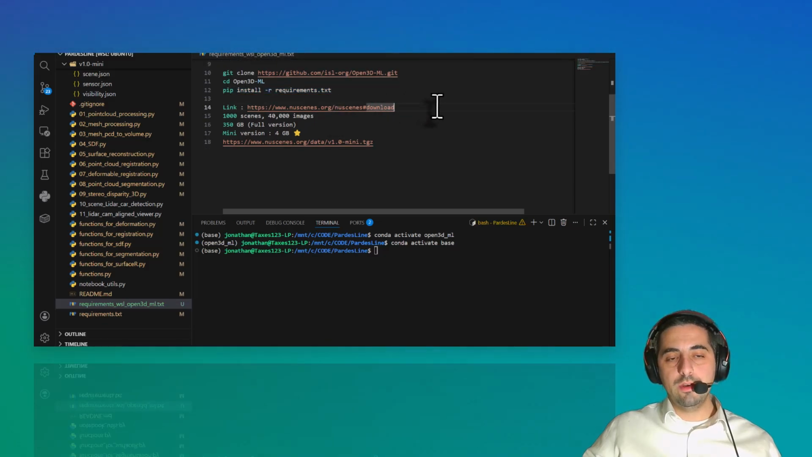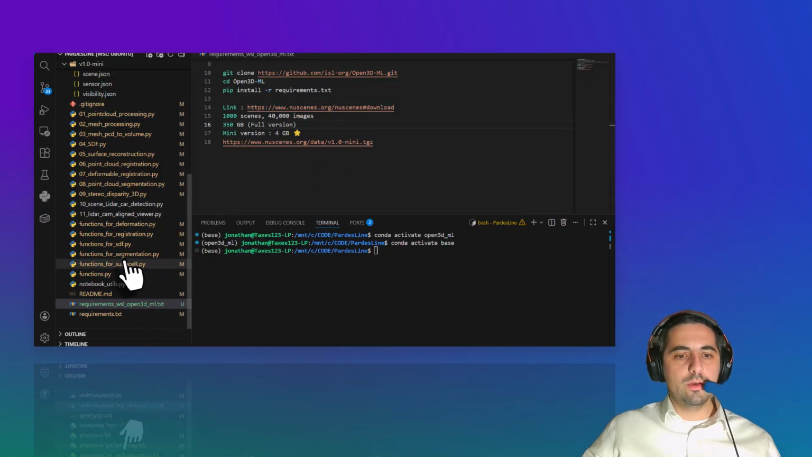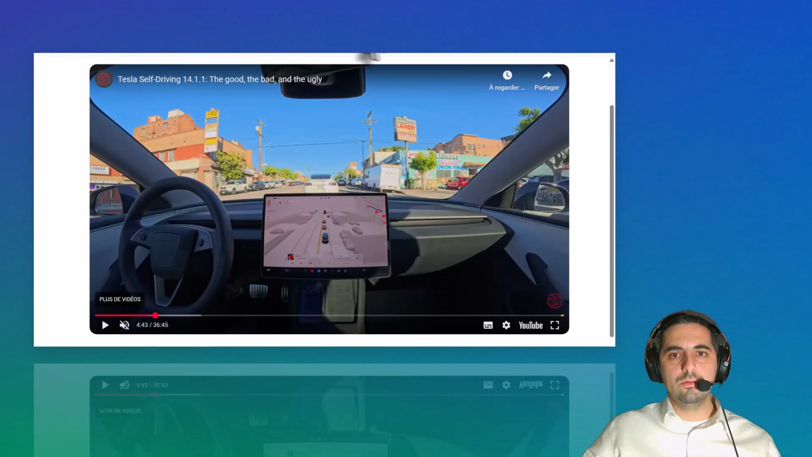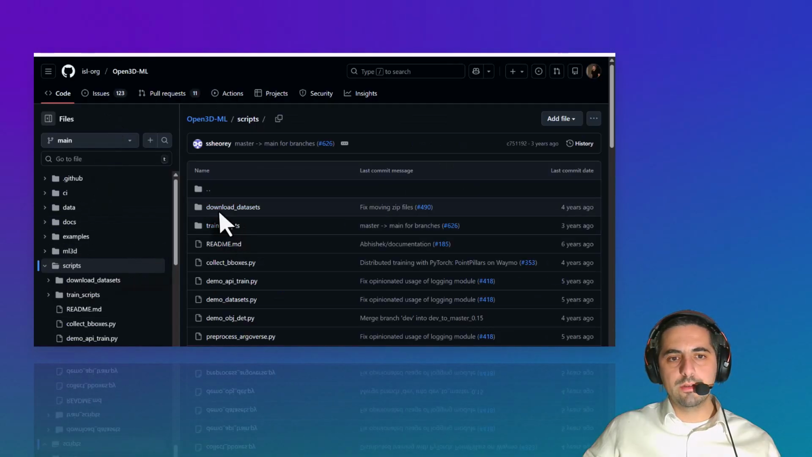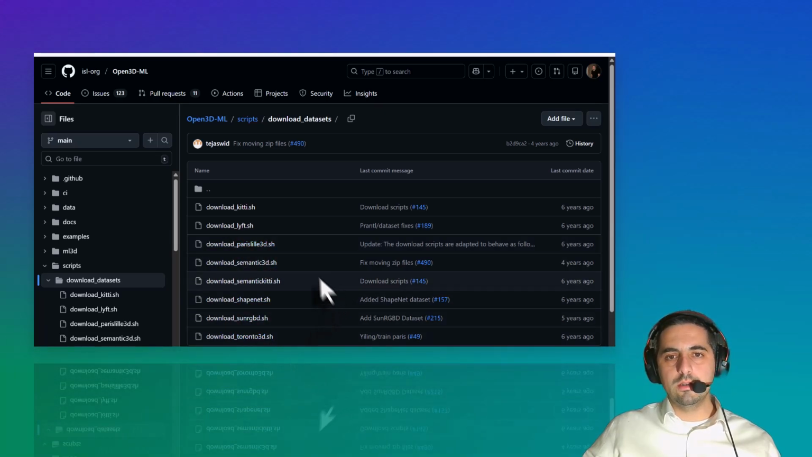Then what is very important in order to work with this repo and these new modules is to download a small dataset of a new scene. So in Open3D, let's see that together. We have several ways to install different datasets. The first one is here in scripts, download datasets, and then we have KITTI, Paris-Lille, Semantic3D, SemanticKITTI, ShapeNet, Toronto3D, and others.